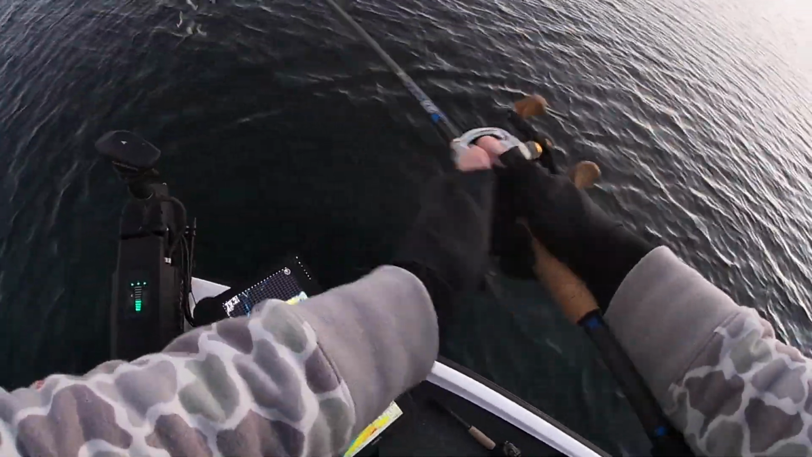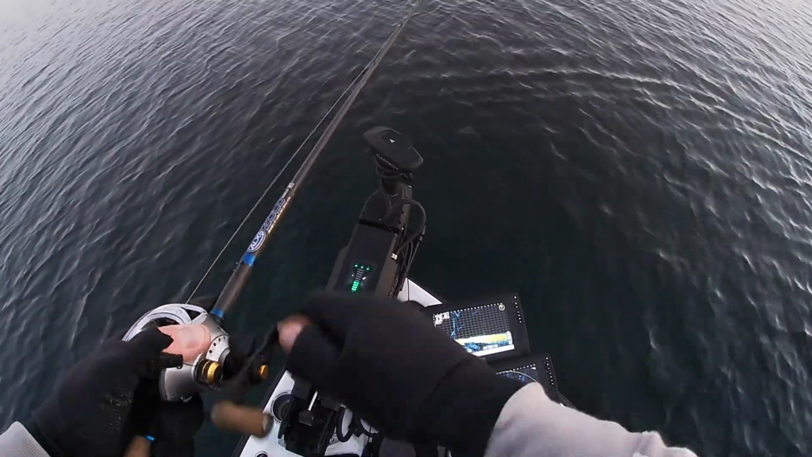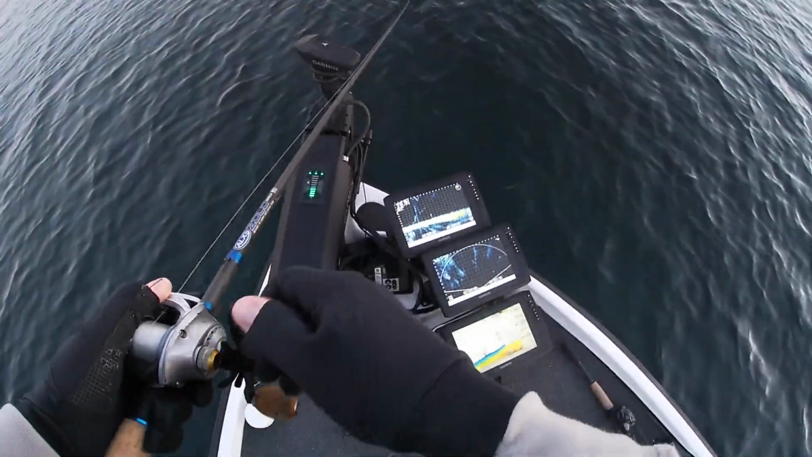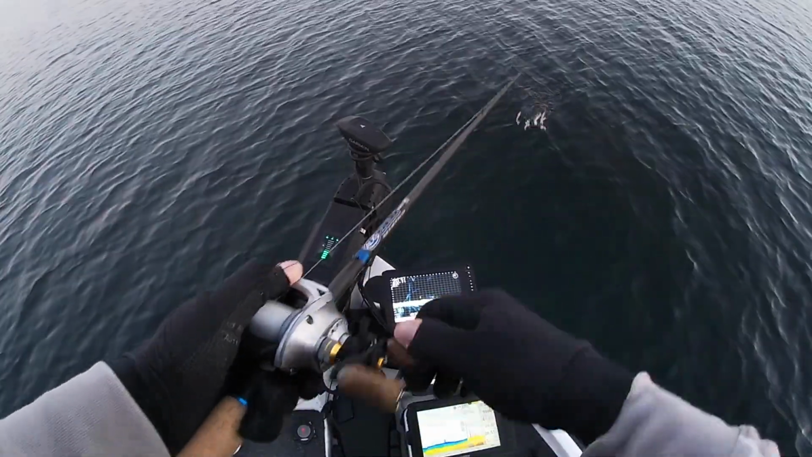All right, first cast. Sun's just about to come up. Just getting out here. And there's a blob on the screen, right there. I think we might be a little too close.